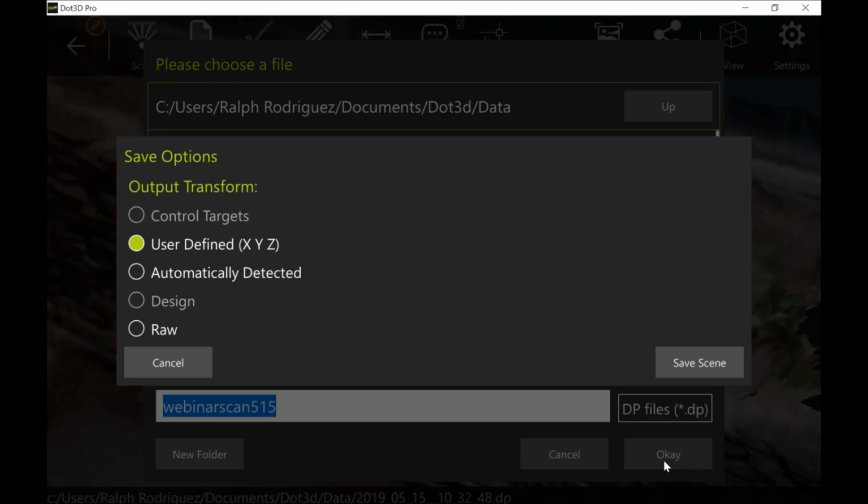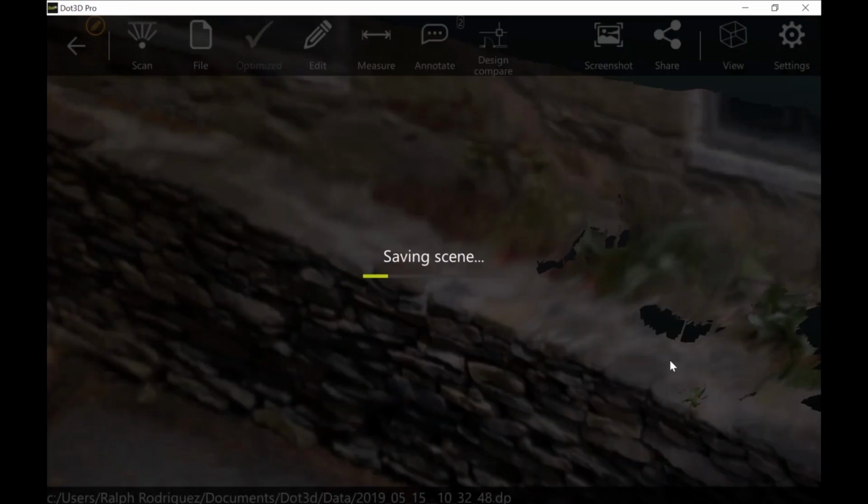And you also see here two other options that are very nice. One would be if you had control targets, so if you had known coordinates that you referenced that had an origin of their own, that could be the transform. And the second would be if you performed that design comparison functionality. You can export this file, even if it was just to a small piece of a large CAD model, based on that finger tap registration with the CAD. But in this case, we're going to use the user-defined and hit Save Scene.